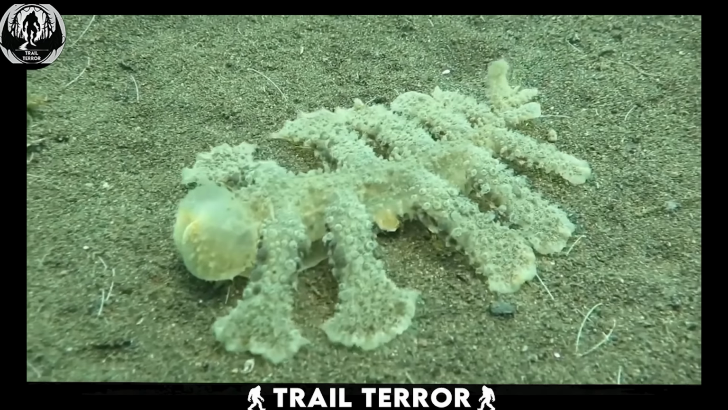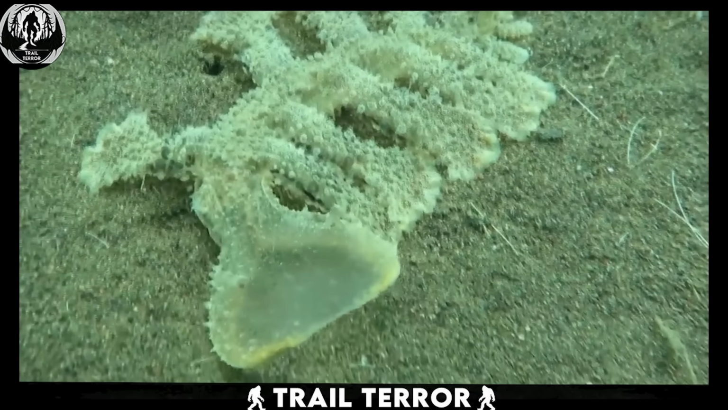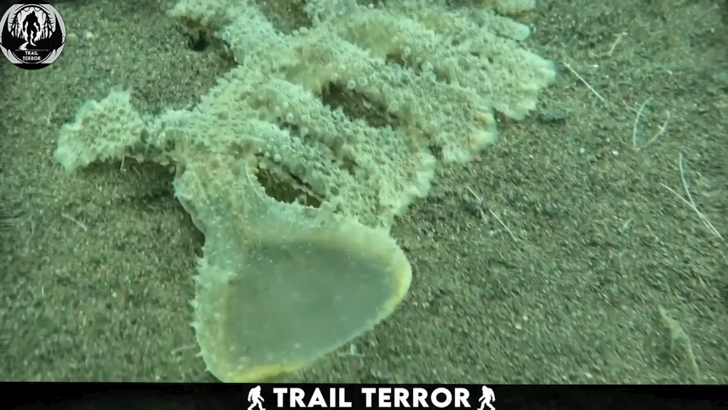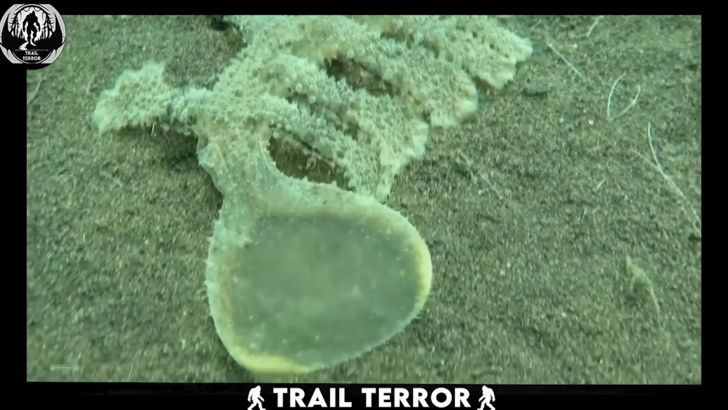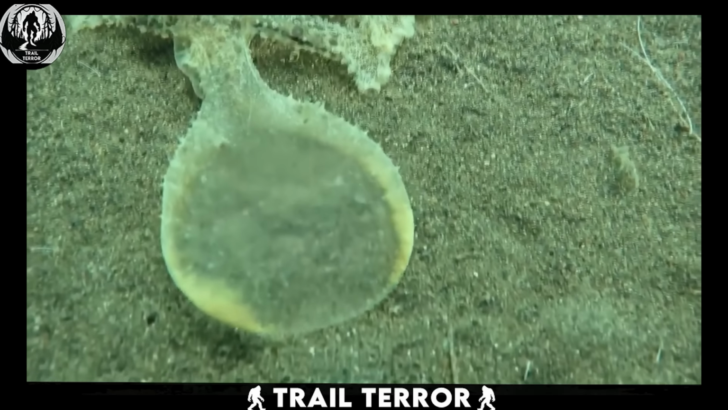Slowly but surely, it moves along using a web-like structure underneath its body. The creature's transparent face allows us to see inside, revealing jaw-like structures within its balloon-like mouth. It's both fascinating and a bit unsettling to witness how its mouth expands and contracts.